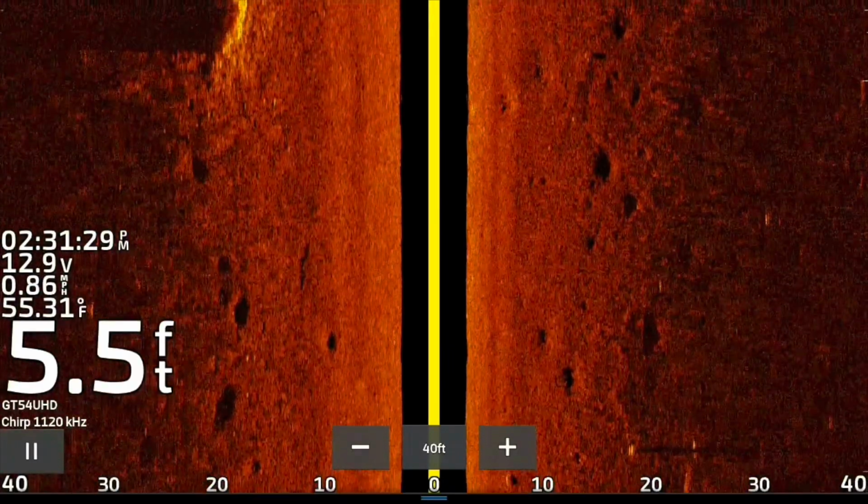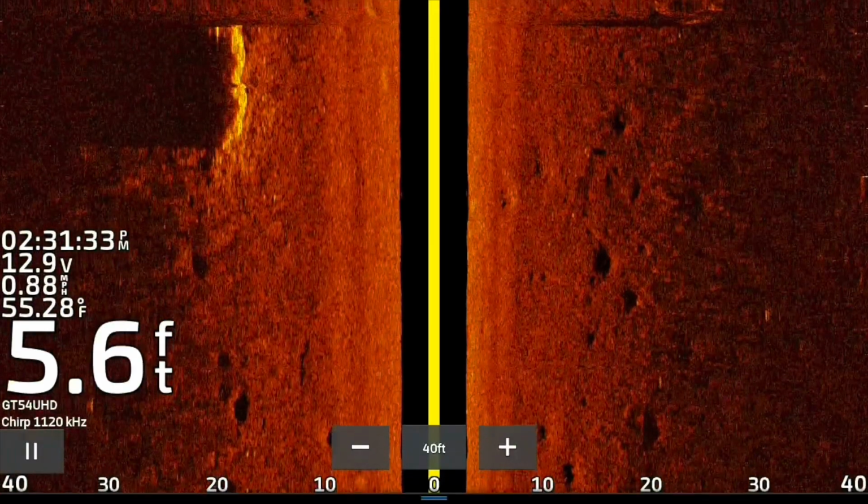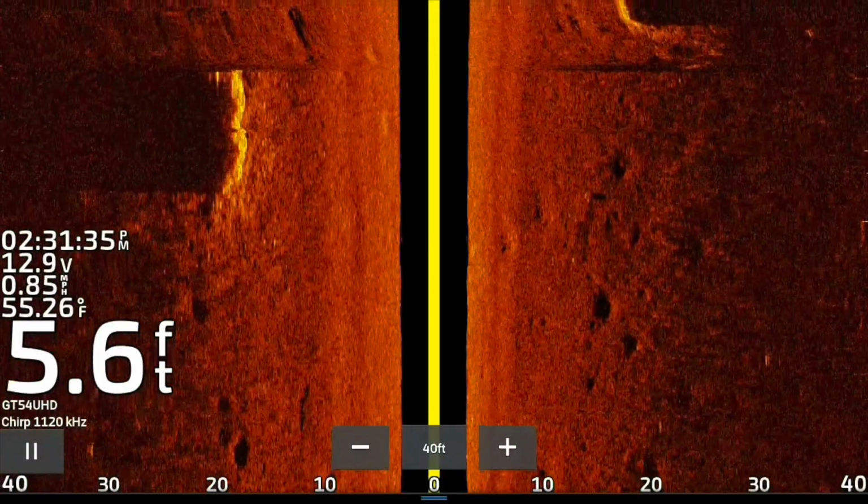You see these big dents in the bottom. I personally don't know what they are. I think they're probably stump holes.